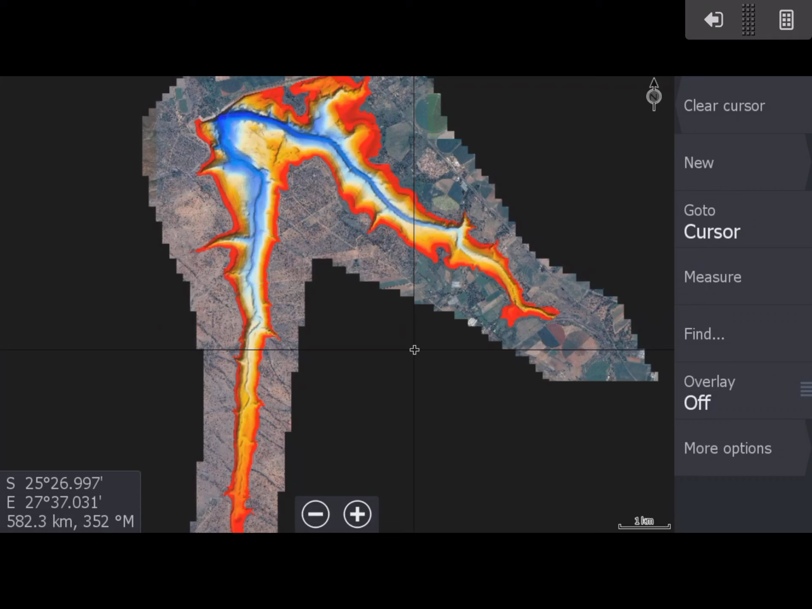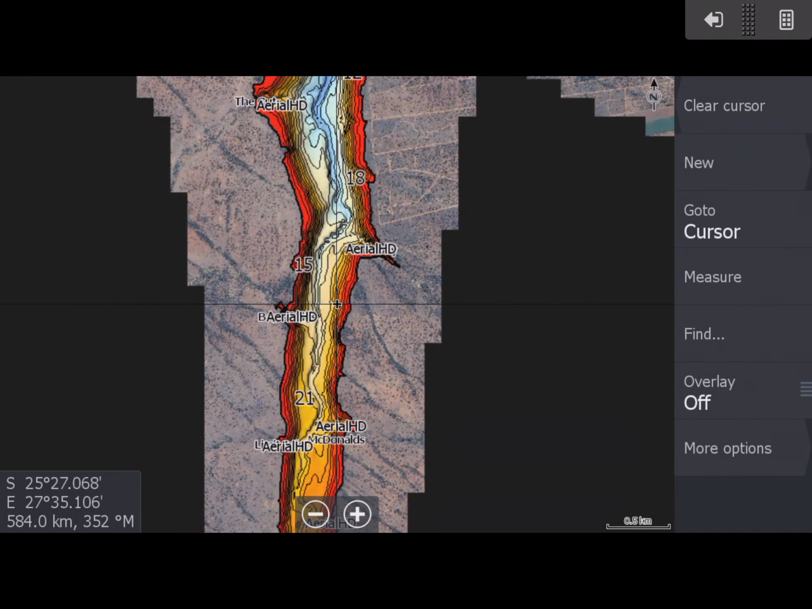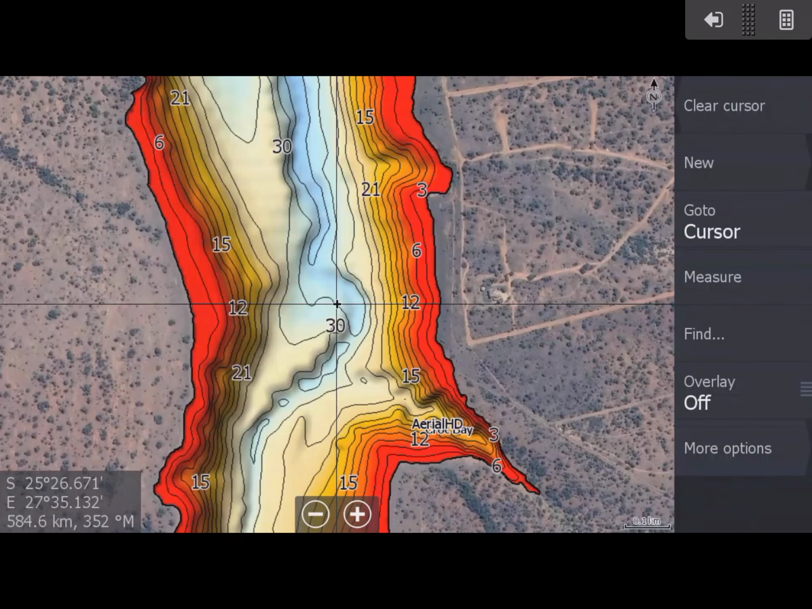We're looking at Roodekoppies. We just had a customer say, I see your 2024 side scan update only went as far as just short of Croc Bay. And this is a problem because the guy wants to fish this area. I just want to show you that there is still information here.